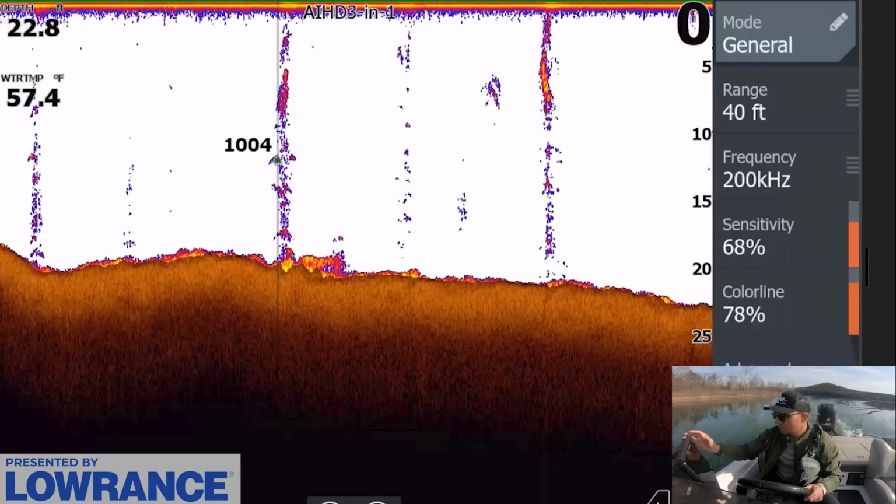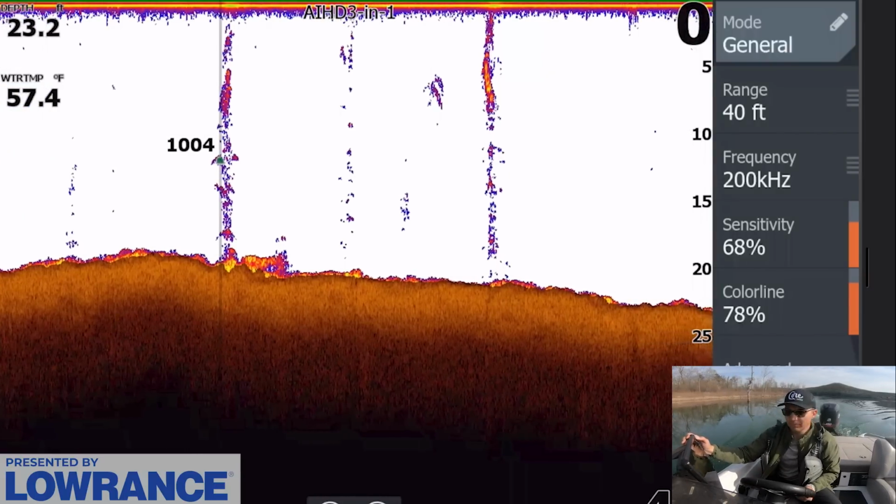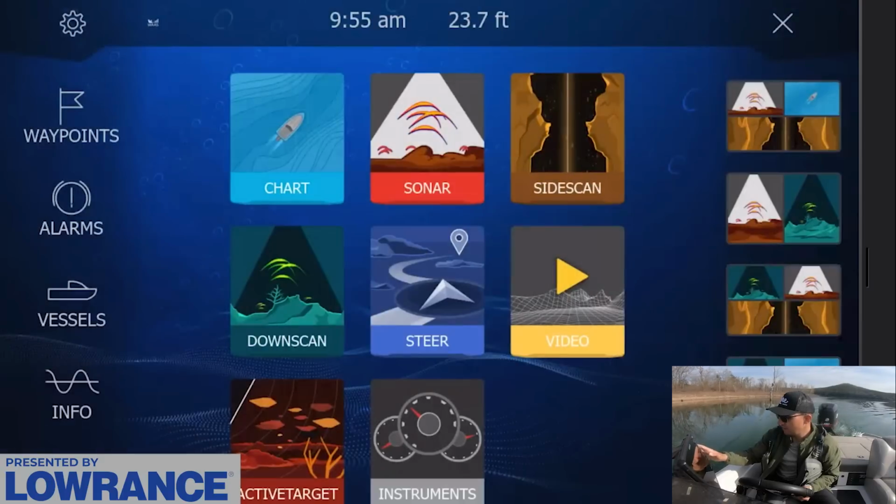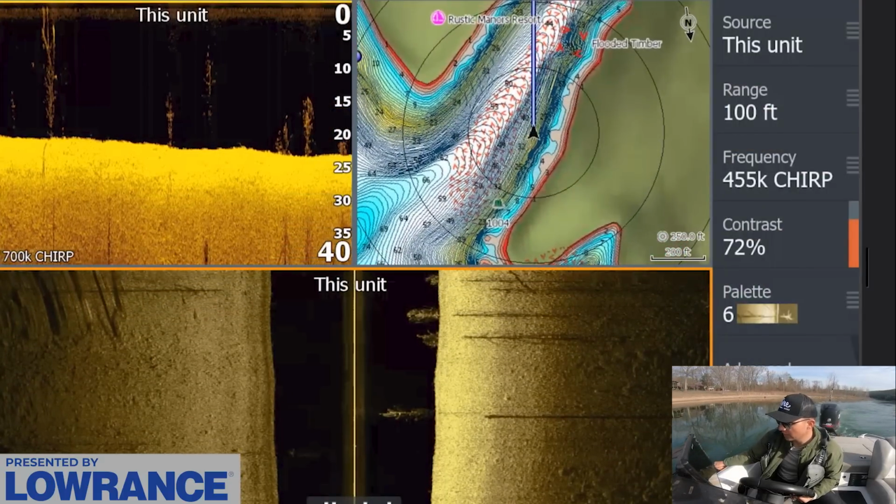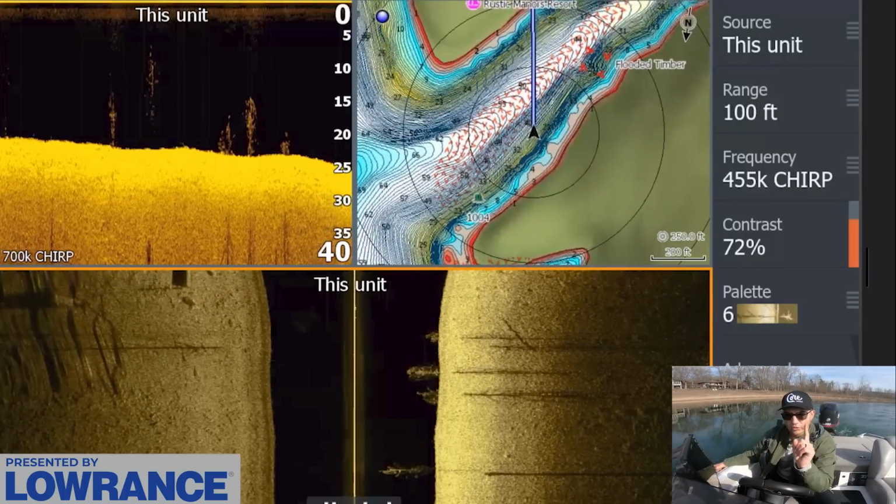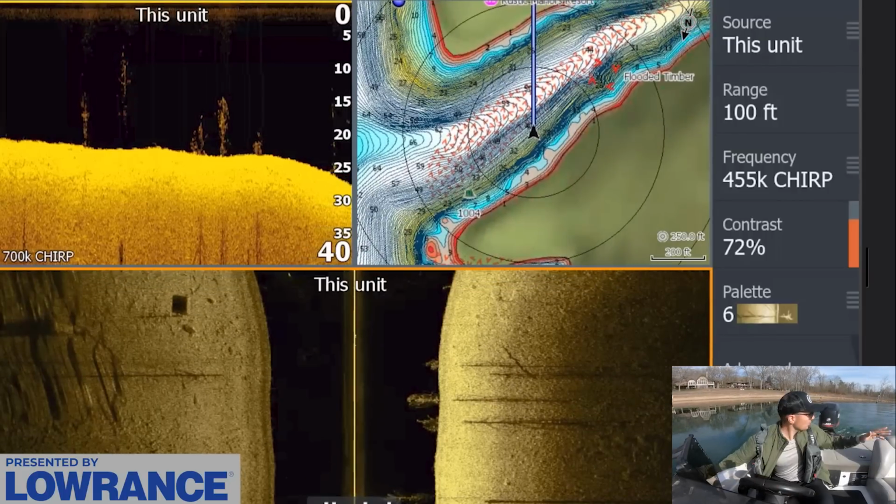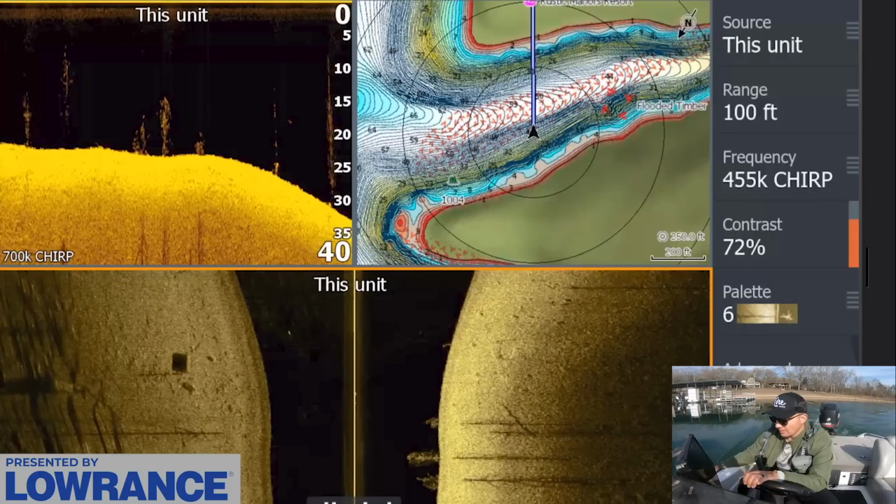There's one fish there. It was only one fish in that one tree though, which isn't always that big of a deal. Sometimes you only find an individual tree. We're not using forward-facing sonar today, so it's going to be tricky to target those fish in those trees when there's just one fish in a tree in a whole stretch. So I'm not gonna worry about that too much. It is good to know that there might be some fish setting up in those trees.